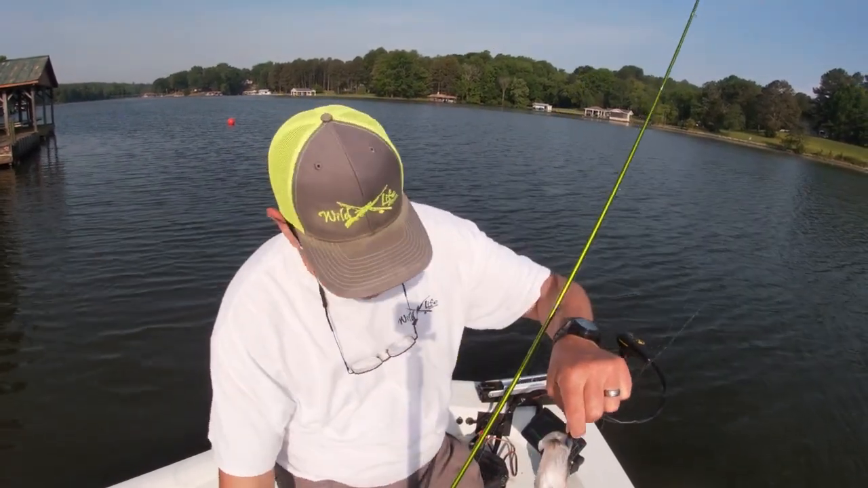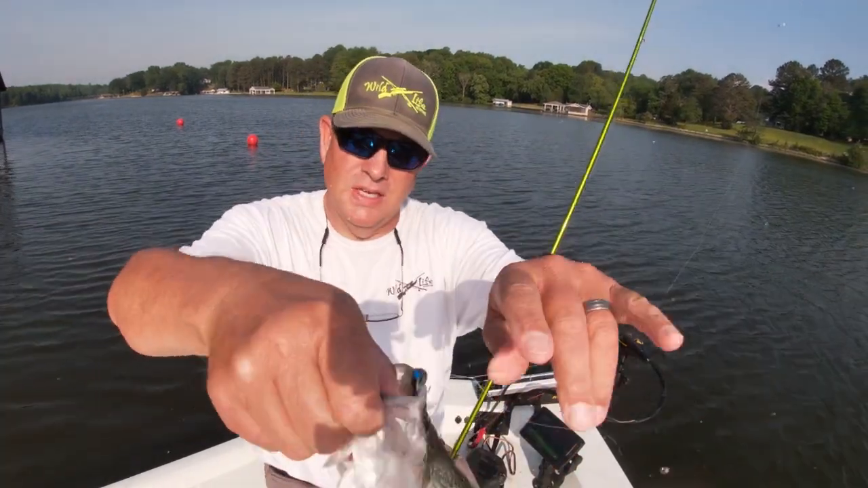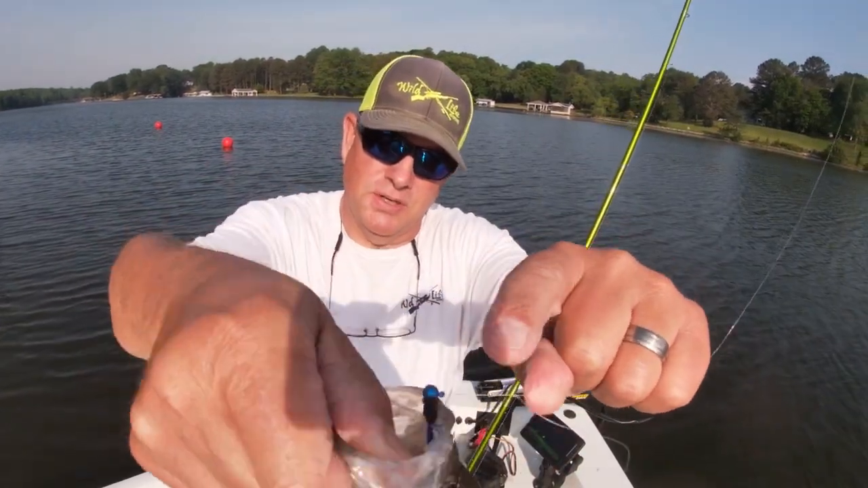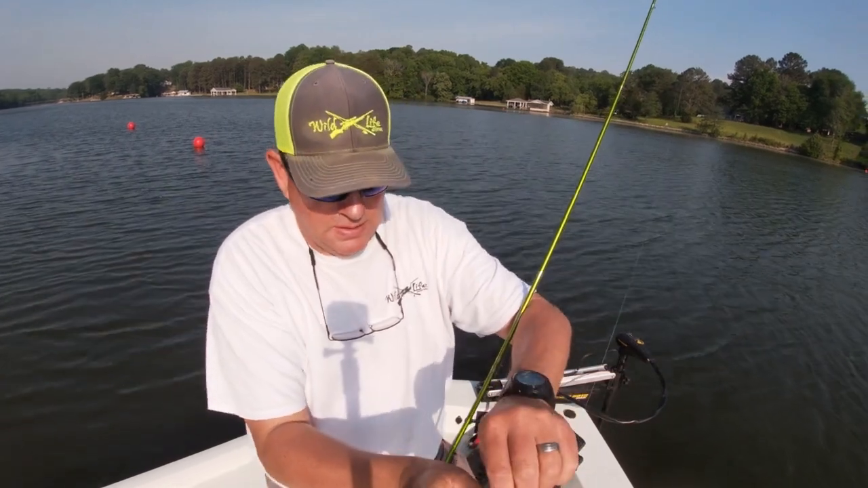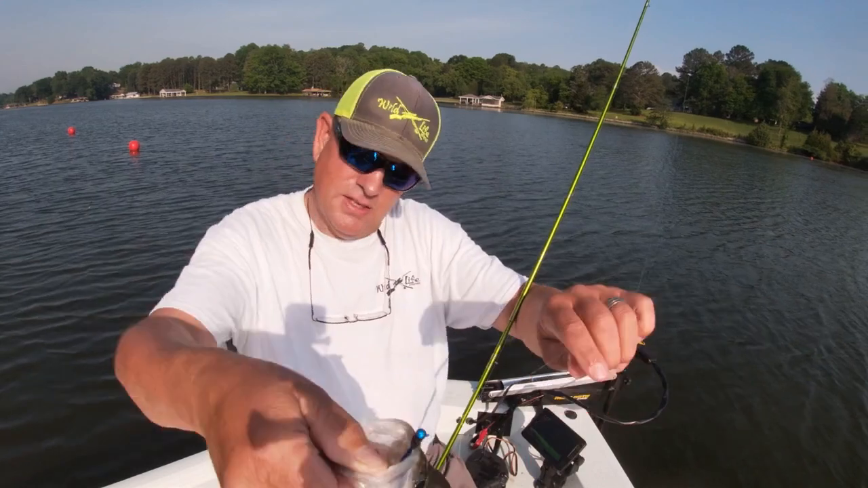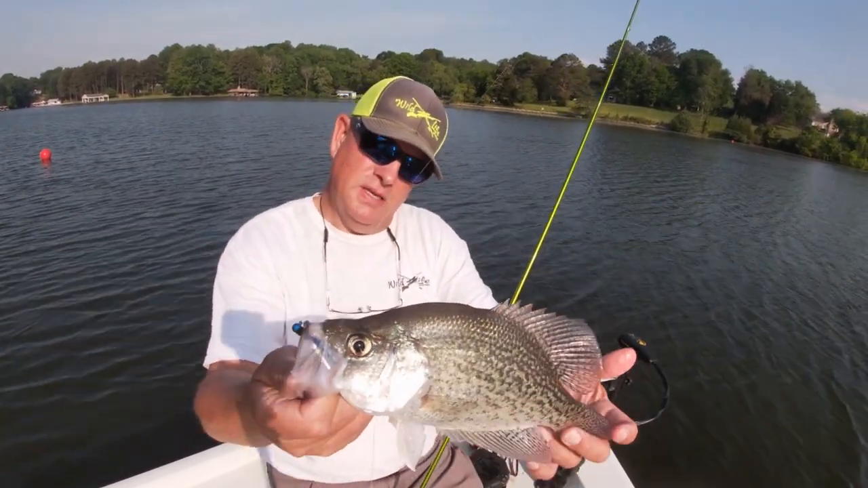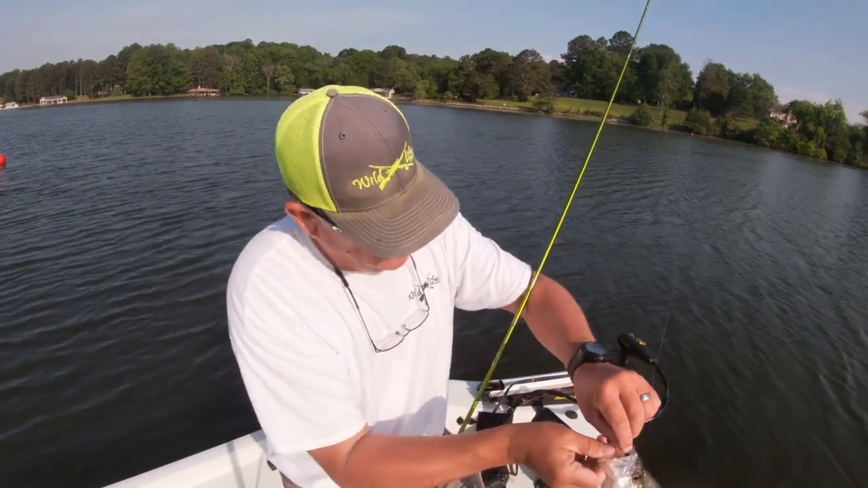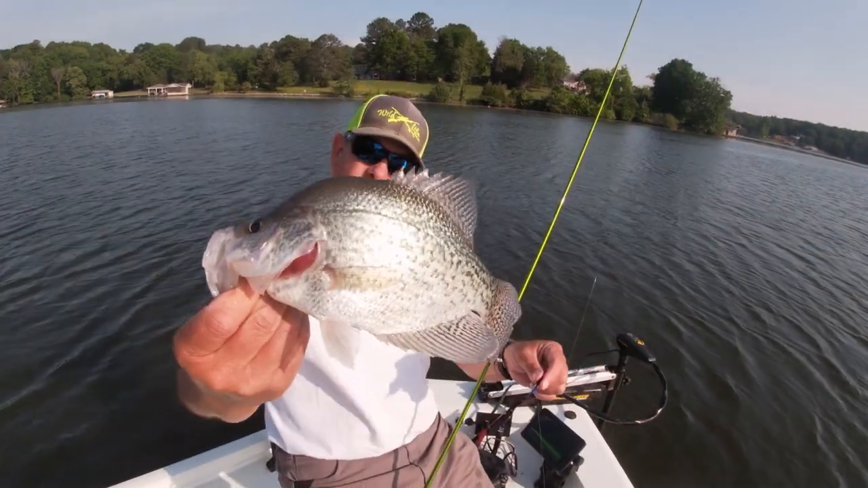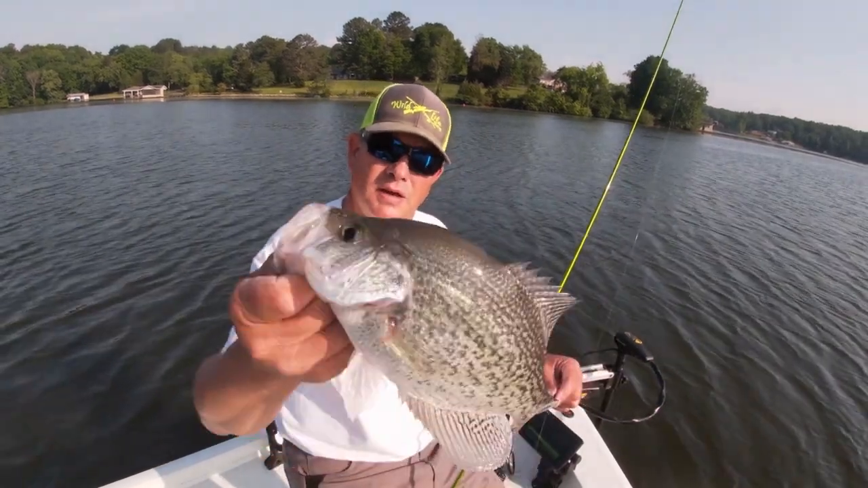Oh boy, look what we done come up here and caught. You noticed he hit that dark blue on the top. Boom! It's a good fish. This fish is probably 11.5 inches long. Hook out. Yeah, a good fish. Boom! Good post spawn crappie right there.